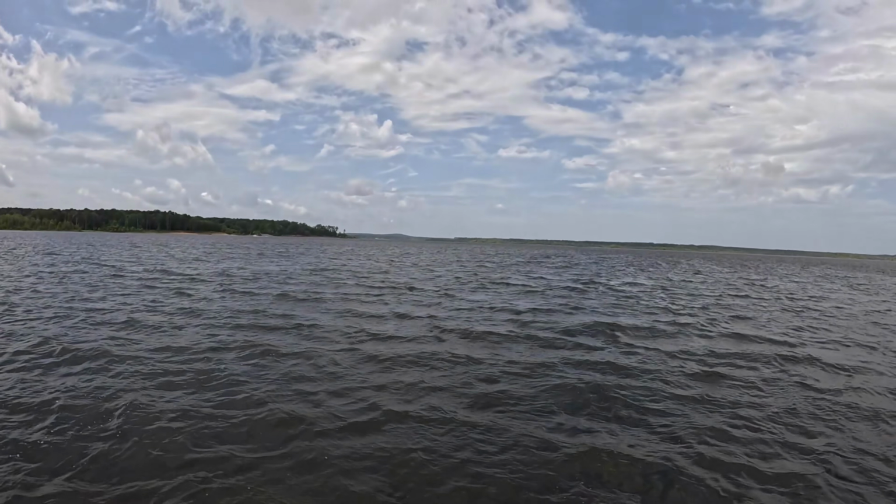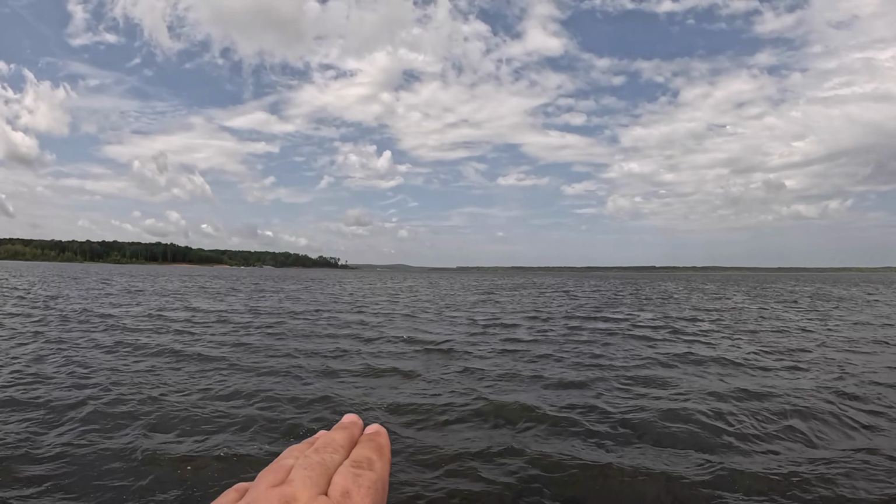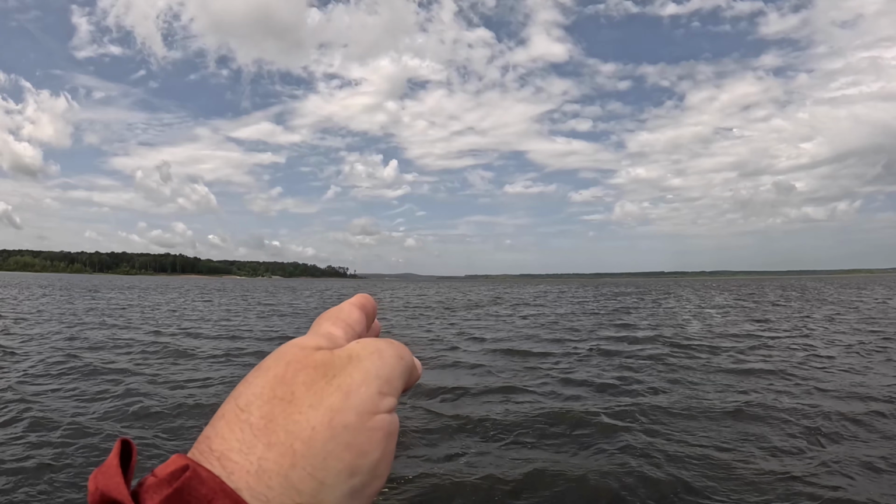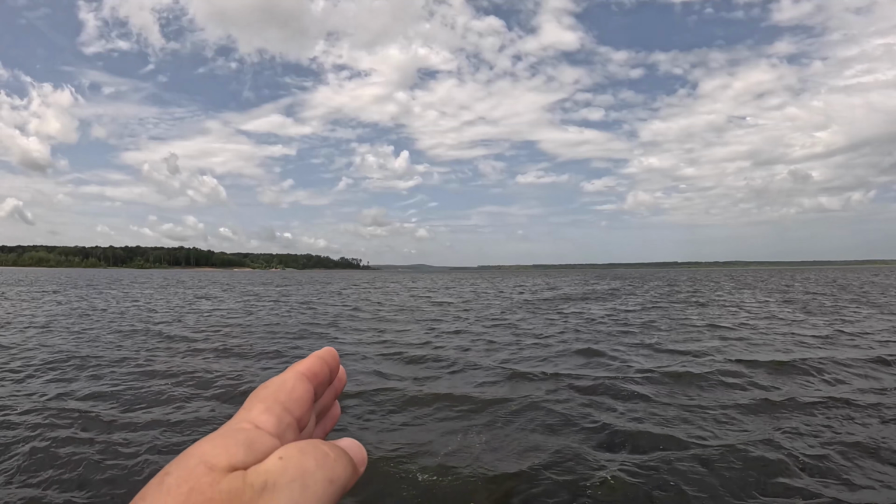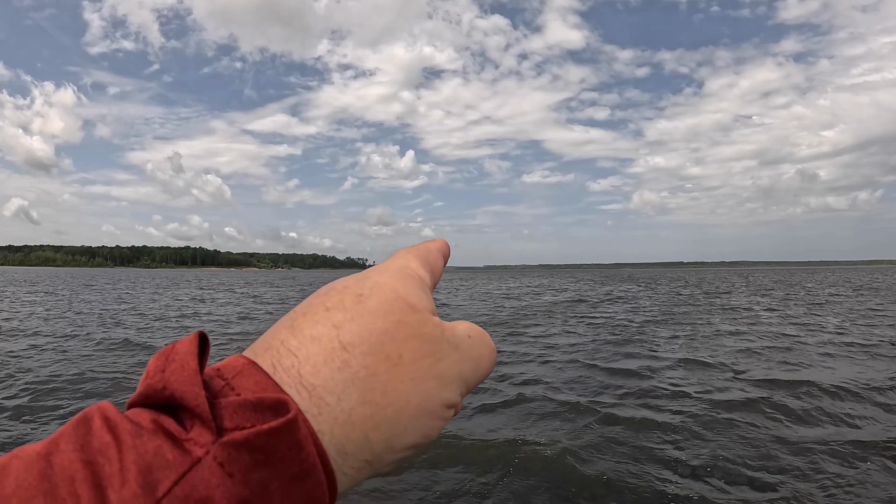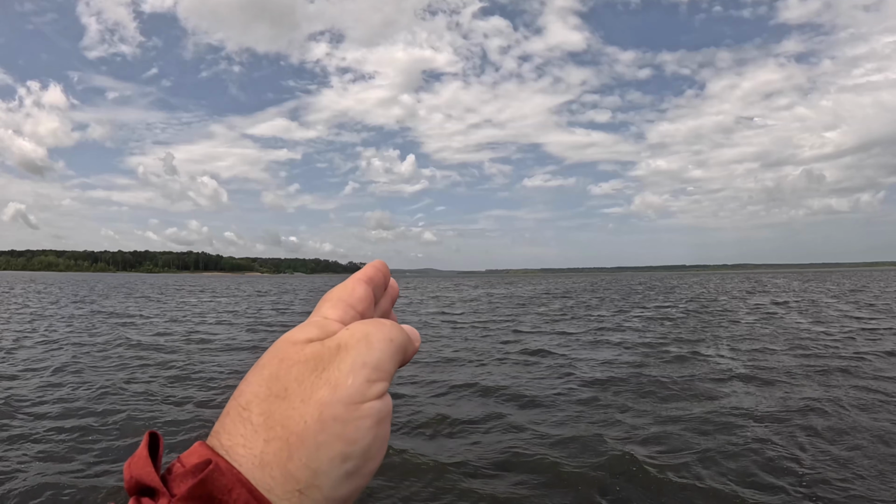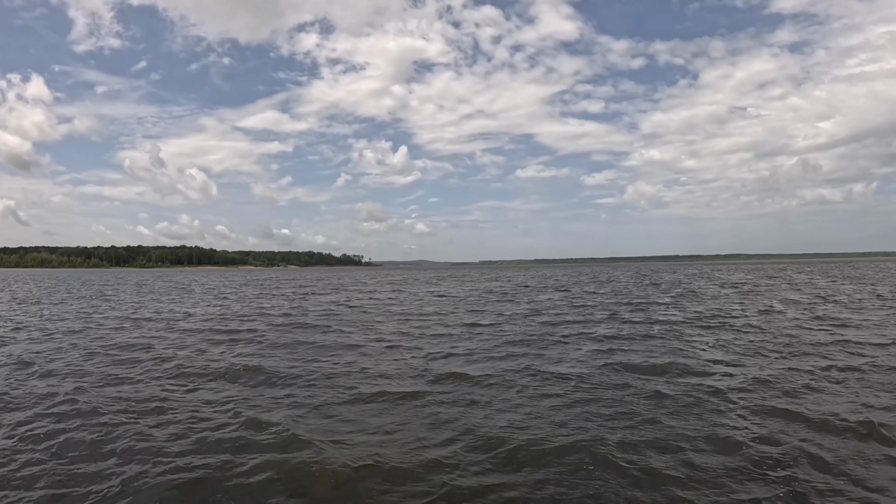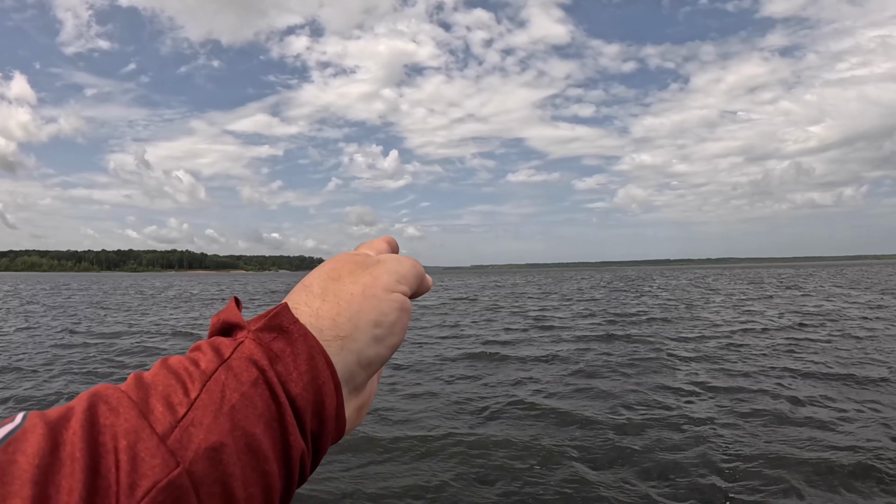Okay, right away, look straight in front of the boat and get a visual of where the front of the boat's facing. Right now, I don't know if the camera can pick that up or not, but I'm picking up on that point way out there in the middle of the lake. The front of the boat was pointing exactly towards the end of that point. So now I know no matter which way the boat turns because of the wind, that's the cast I need to make to hit that brush pile every time.